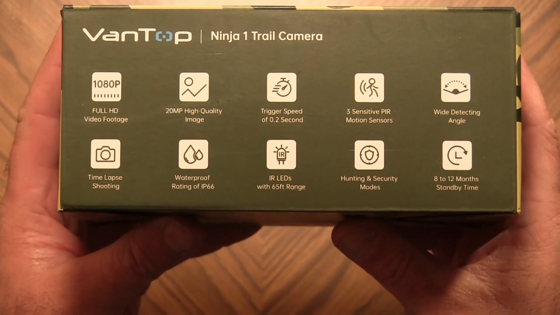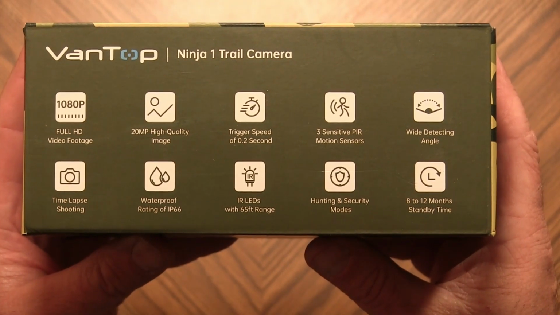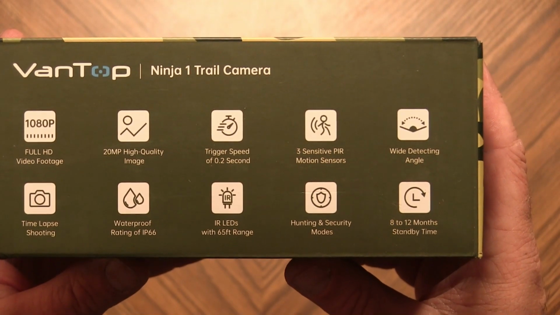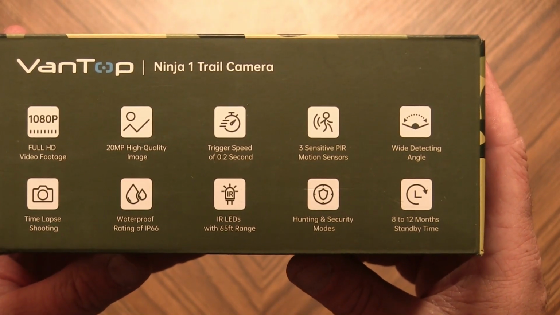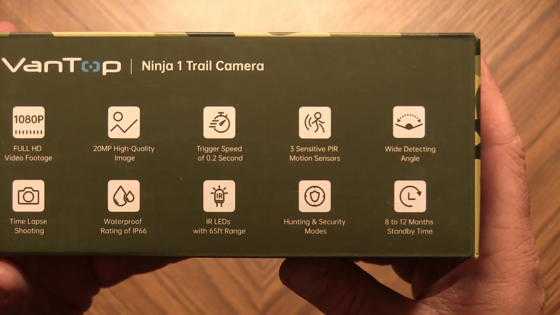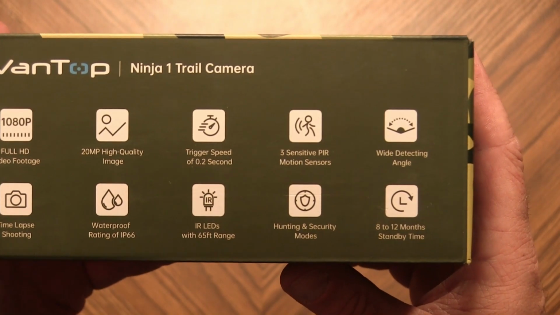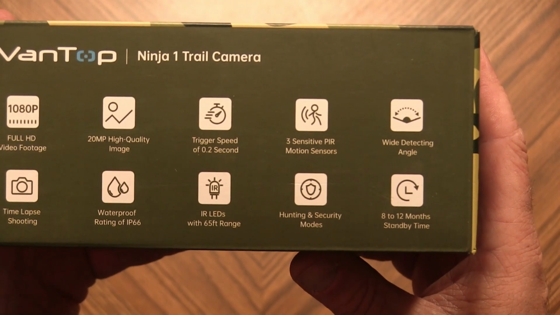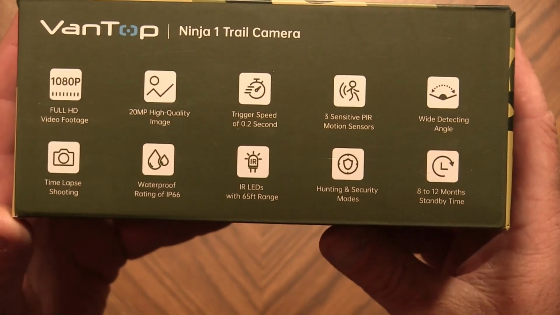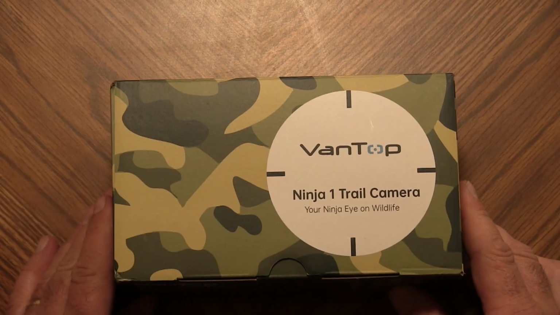Here are some of the features of the VanTop. It is 1080p video and 20 megapixel stills. It's advertised as a 0.2 second trigger speed, and it has 5 PIR motion sensor sensitivity settings. Has a wide angle lens. It's capable of taking time lapse, and it has an IP66 waterproof rating. It has 65-foot range on the IR LEDs, and it has 8 to 12 months standby time on the batteries, or at least that's what it's advertised. So let's get into the box and see what's included inside.